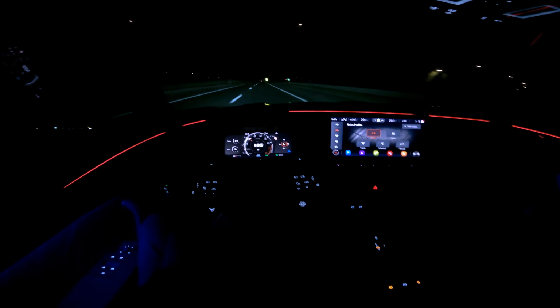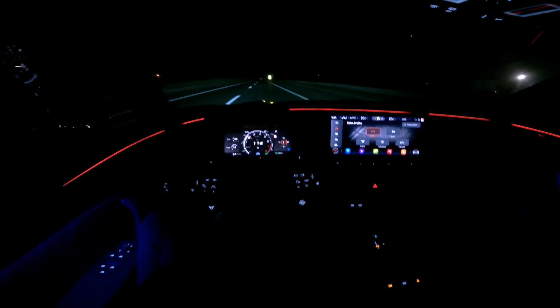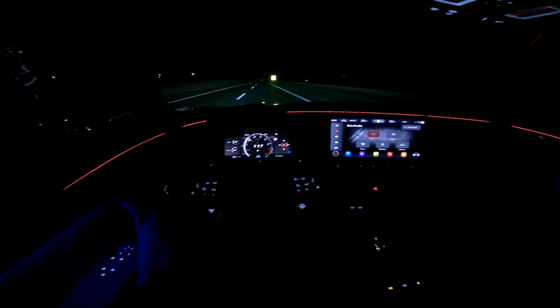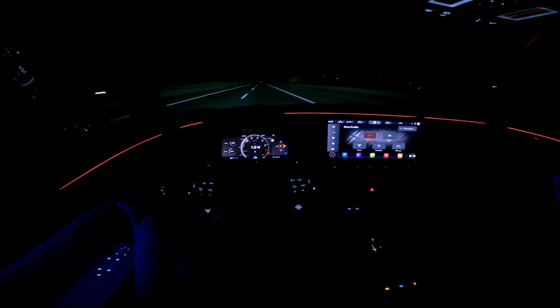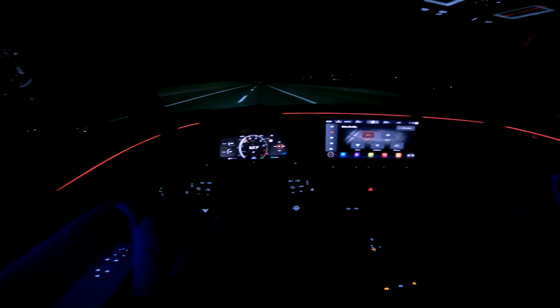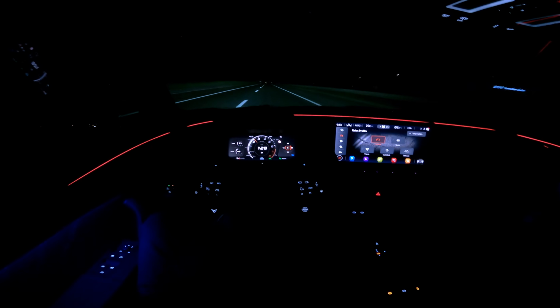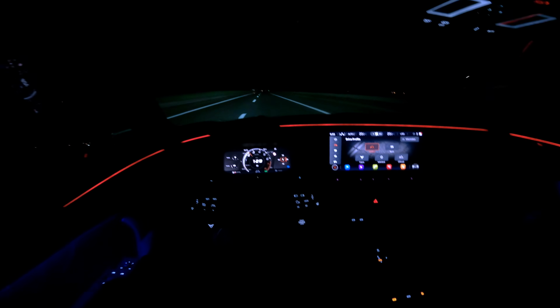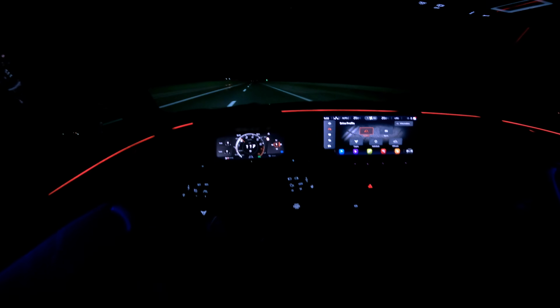So if we speed up to 130, a little bit more wind noise considering the shape of the car.